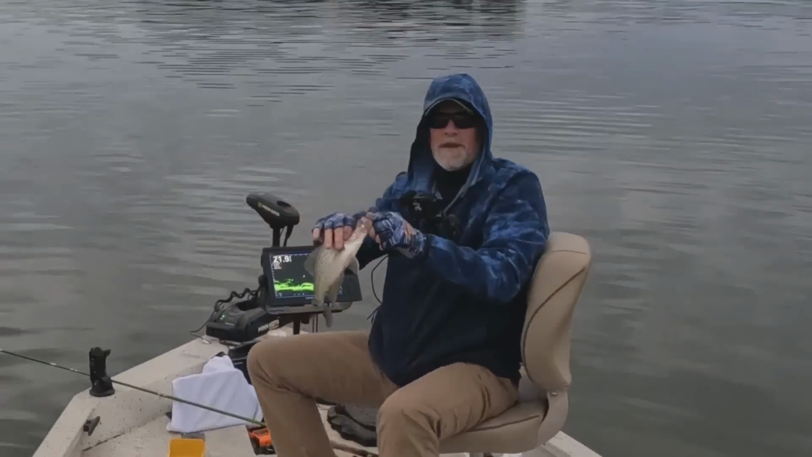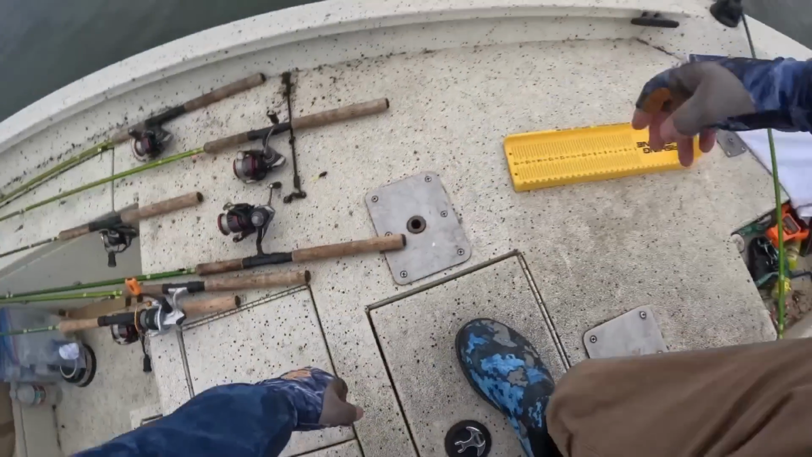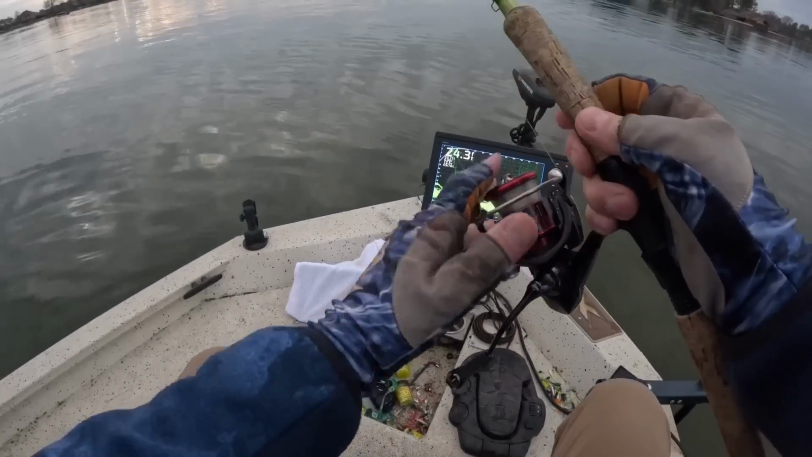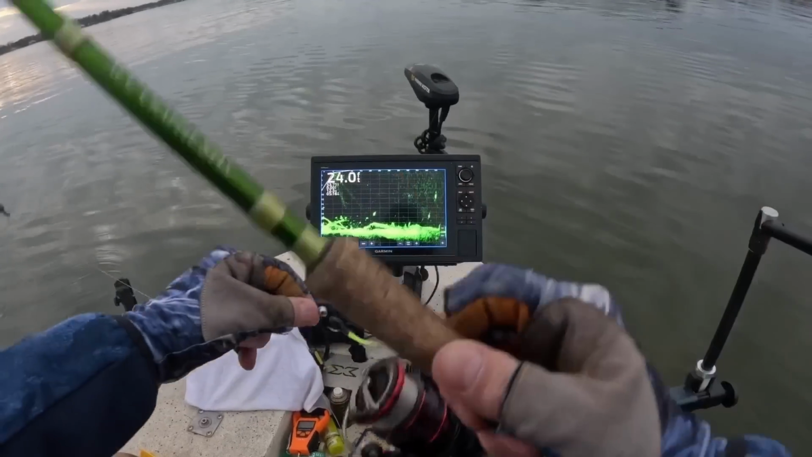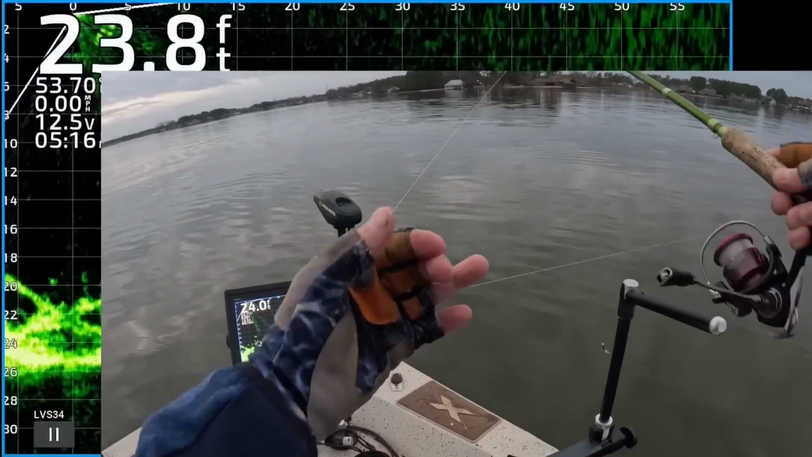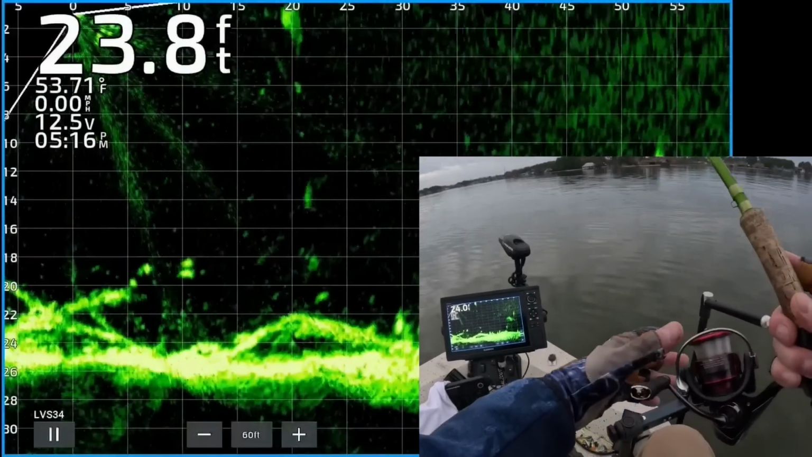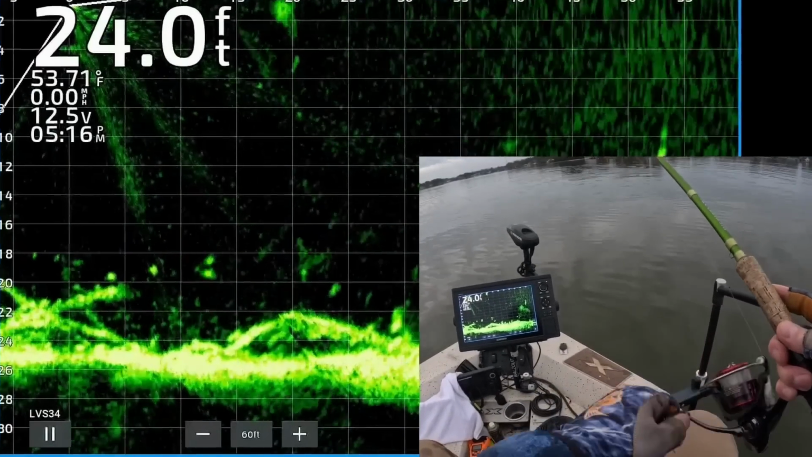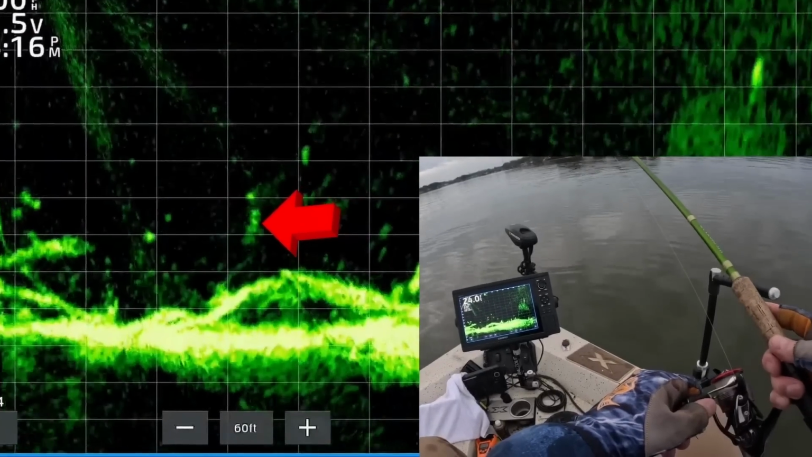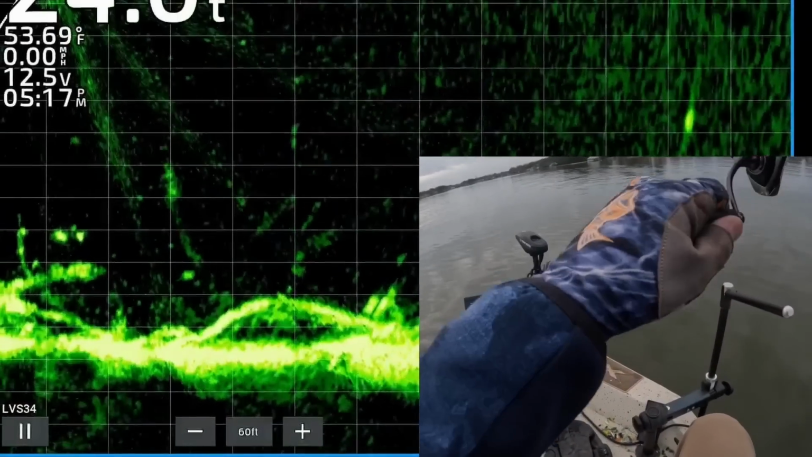12.5 inch. Black crappie, 12.5. Thick shouldered mud. Yeah, man. Look at that target right there. Got that one right on the bottom.